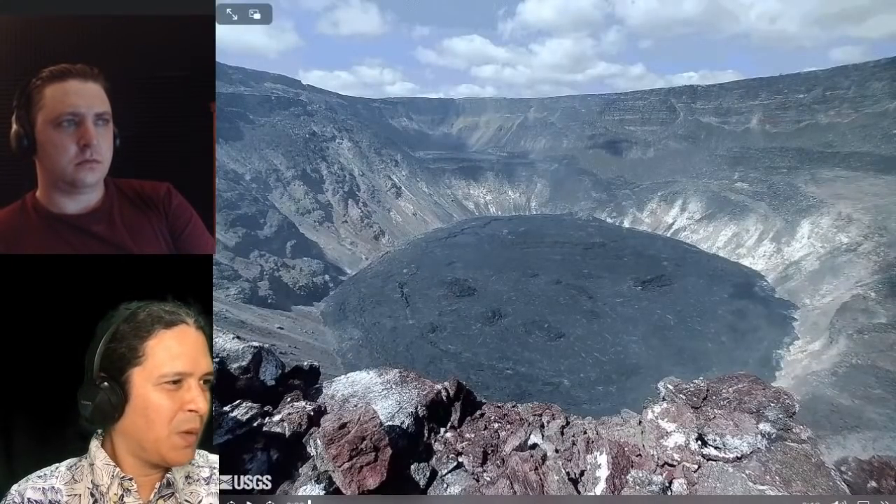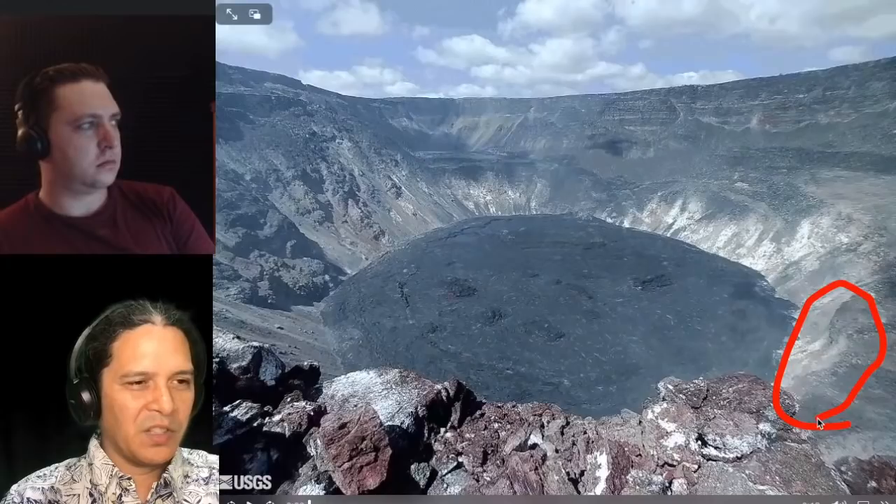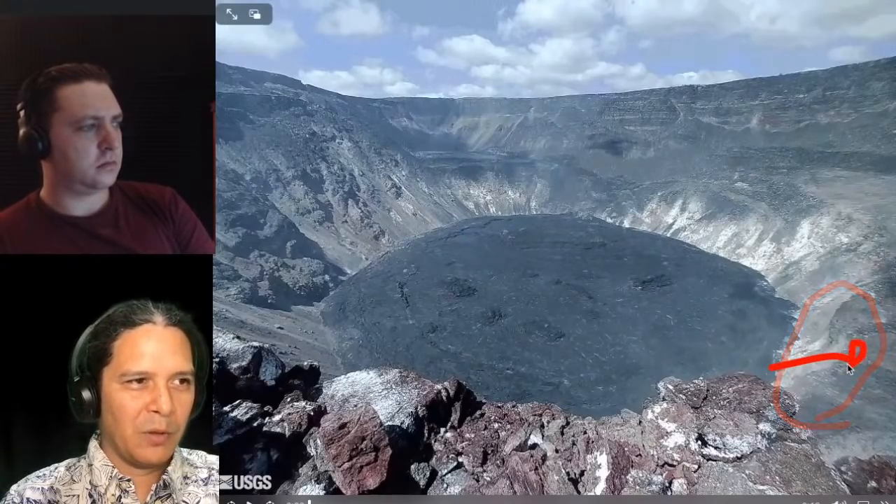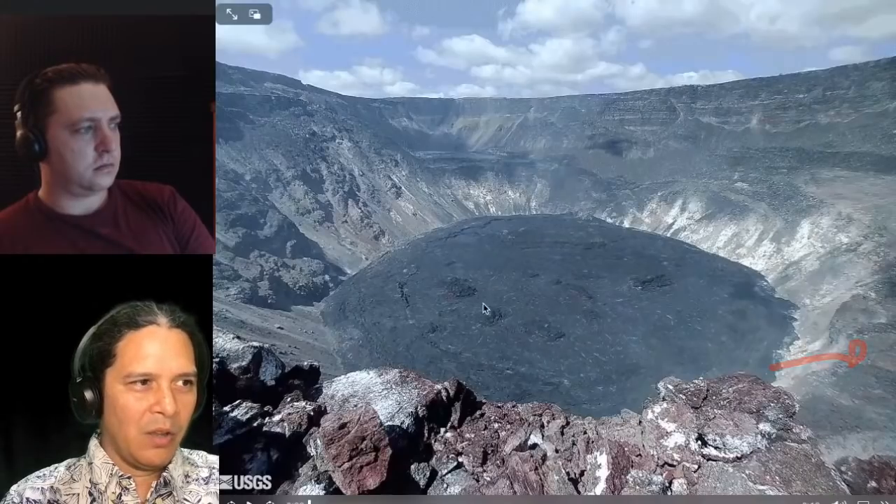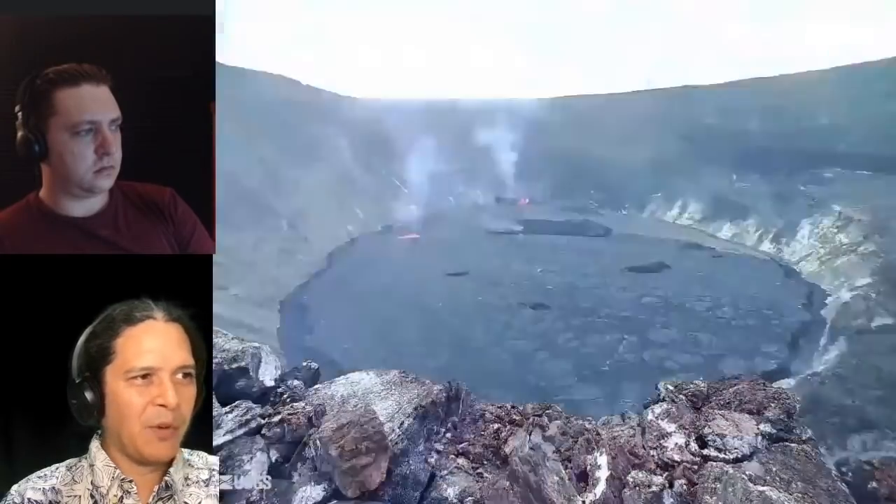So here's the full sequence from the B1 camera looking from the east. The downdrop block is over here on the right. This is a spot that eventually the lava comes up to and overflows. This is from the beginning of the eruption when everything is still crusted over. So we'll play the whole sequence here for you guys from the B1 camera.